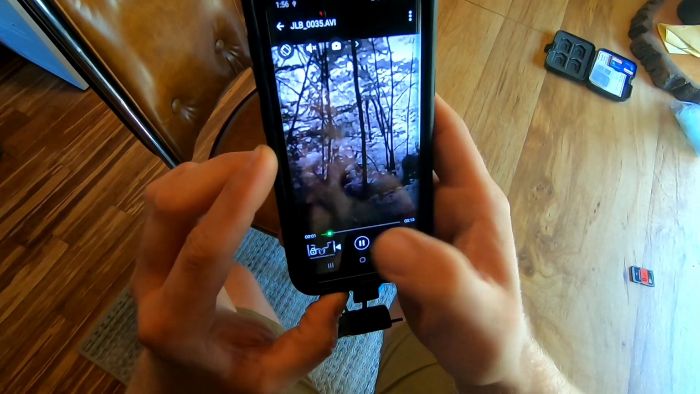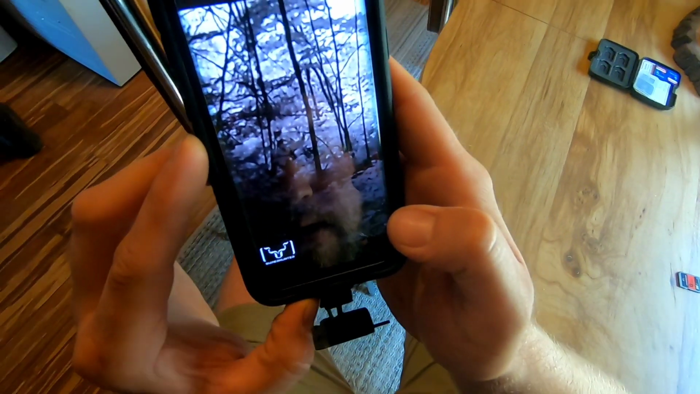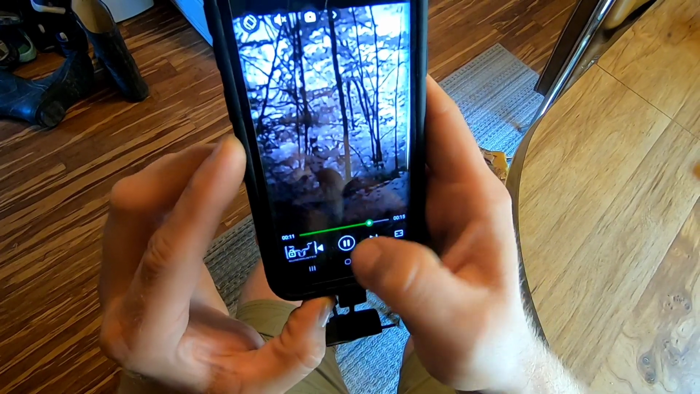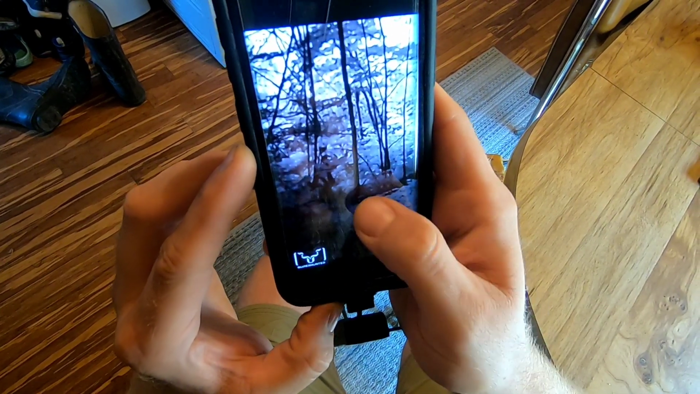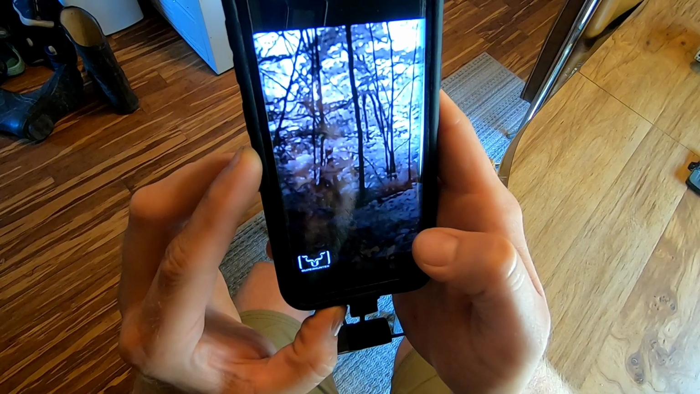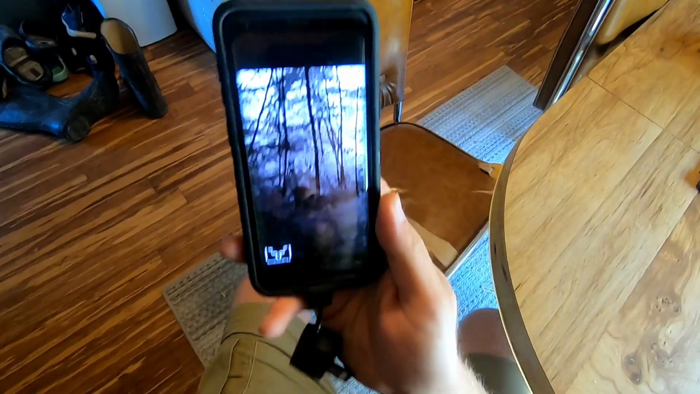Looks like he's probably 18 wide. Looks like he has 4 on the one side. Maybe one of the horns is busted. It looks like another big 9 or 10 point there.